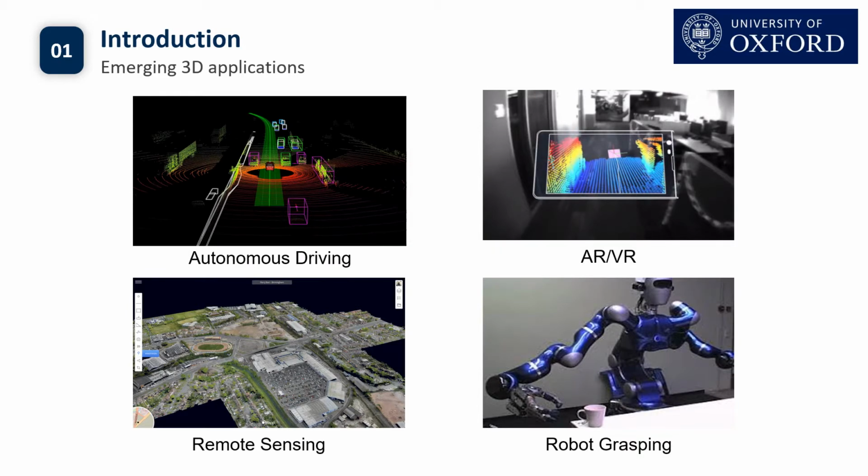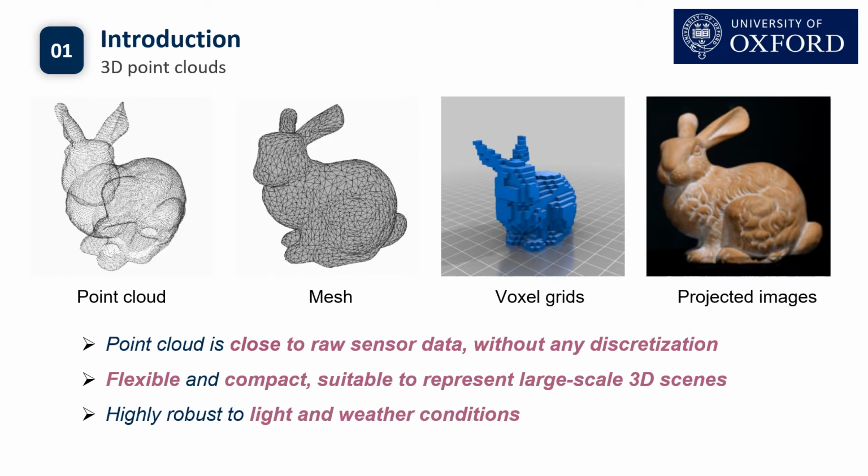Recently, point cloud learning has attracted increasing attention due to its wide applications in many areas, such as autonomous driving, AR, VR, remote sensing, and also robotics. As a widely used representation for 3D objects, point cloud has several appealing properties compared with other 3D representations, including 3D mesh, voxel grids, and multi-view images.